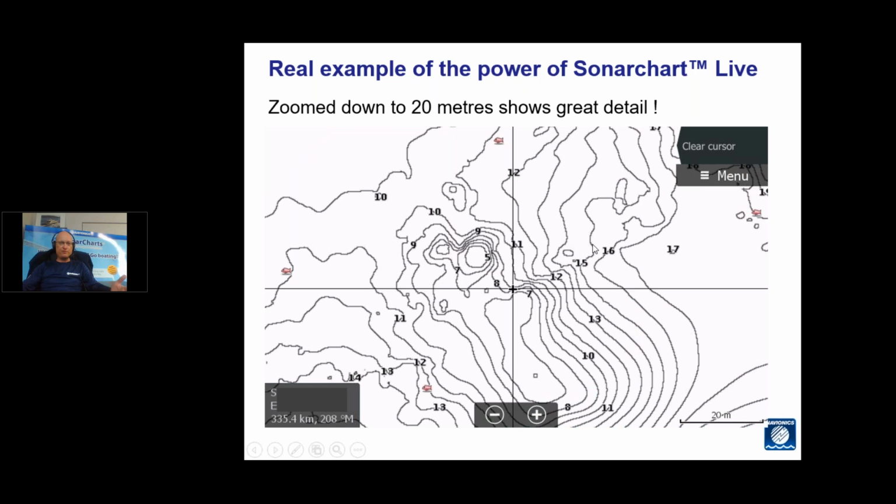That's a further zoom in on that same chart area down to 20 meters. And you can see there, once again, looking at it with your sonar on at the same time, you can really see it drawing exactly what the sonar is showing.